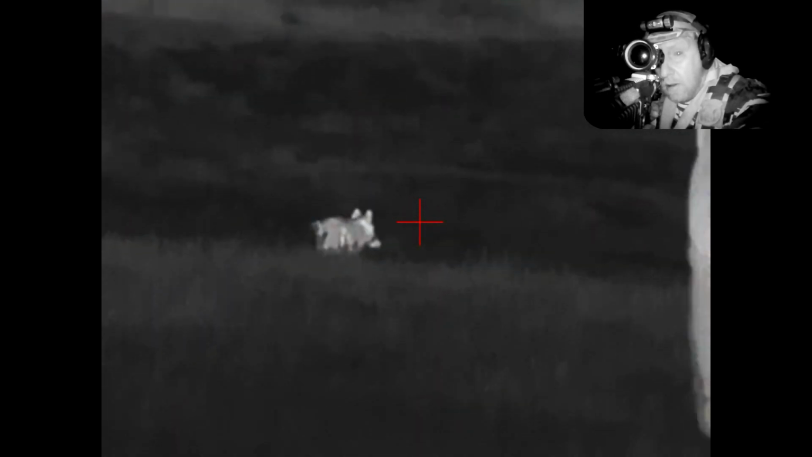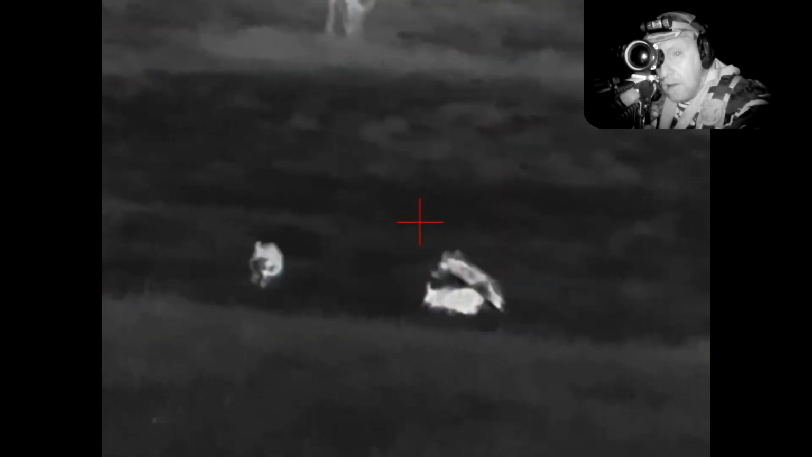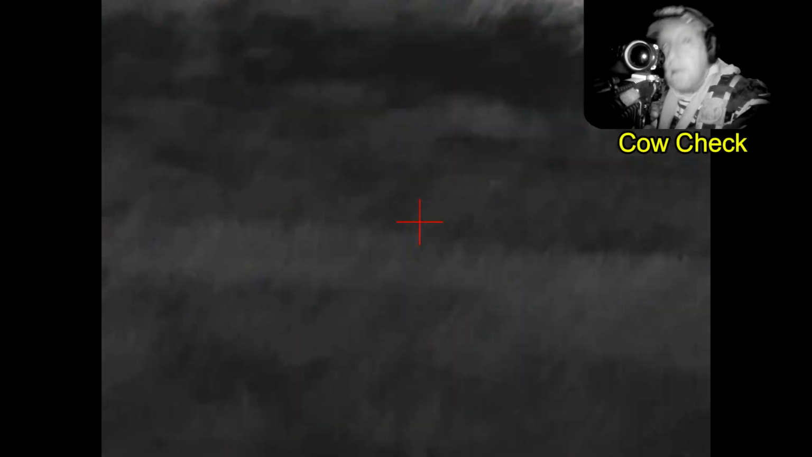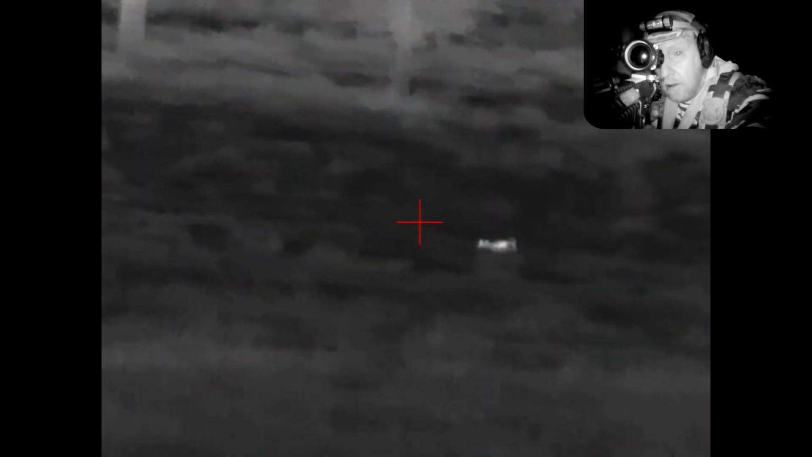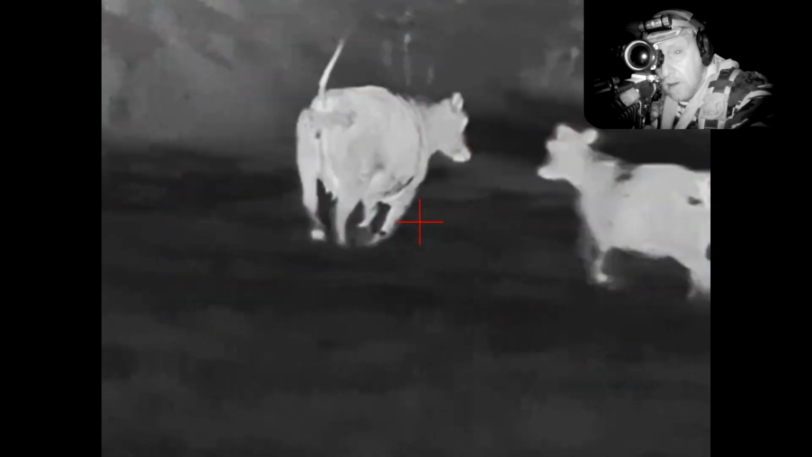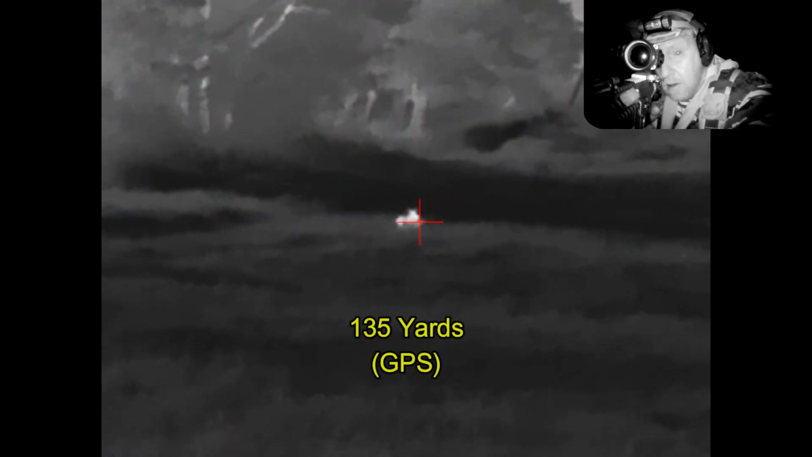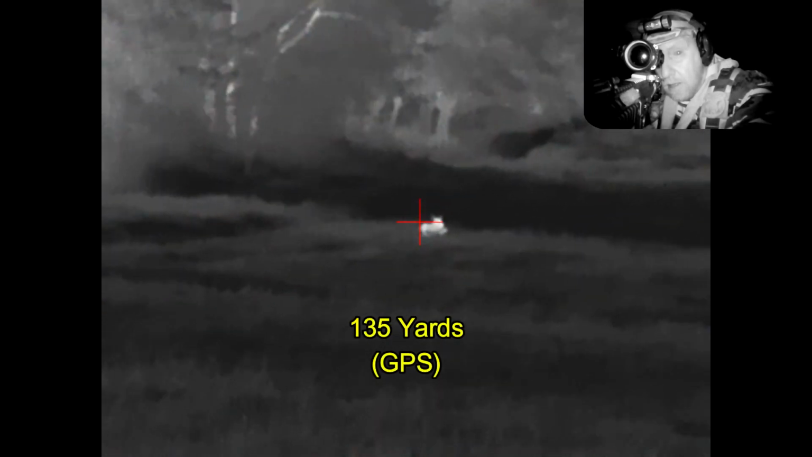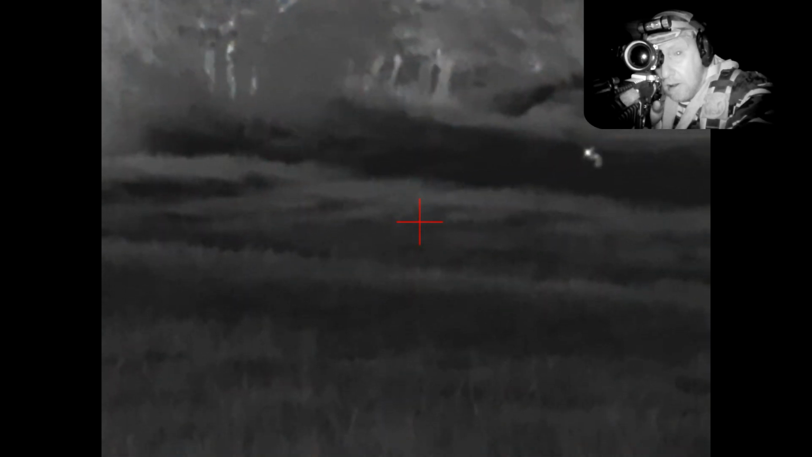Now this is not a situation to be blasting away, as obviously my shot has startled the cattle. And again, I wait for the cattle. Let them go, let them go. Now I've got just one to the left of me, and I can't hear any of the others running around any further. And the hogs are there in the distance, out of focus, but I do get one of them dropped and the last runs away.